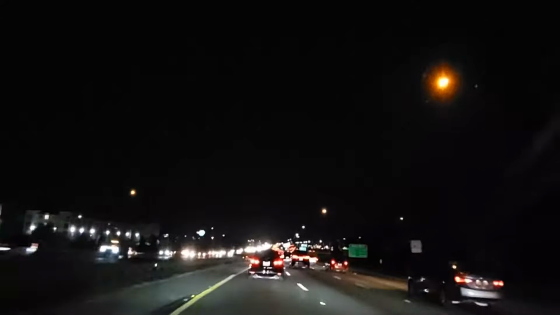Louisiana's already lost power. Now we get into the Disney traffic.